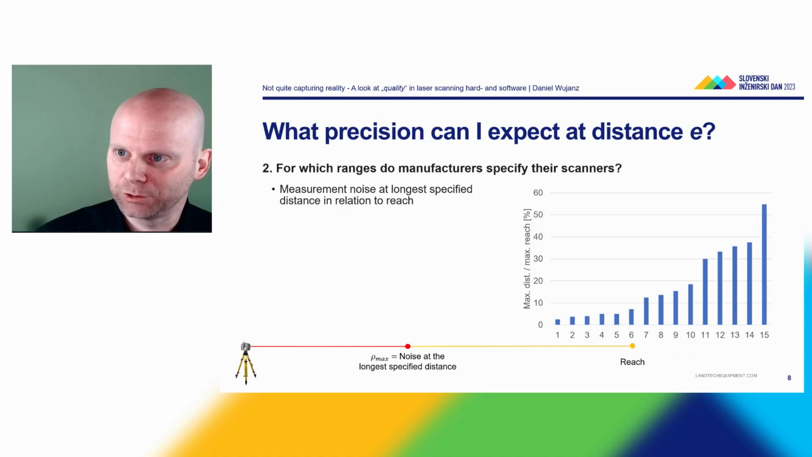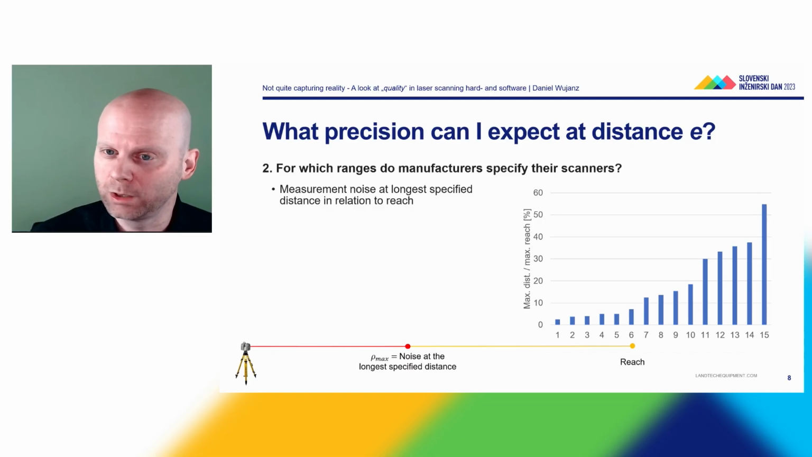And again, this is shocking from an engineering perspective. It would be as if you would purchase a car and you'd be interested in how much fuel or energy it takes at 120 kilometers per hour, but you would only find values at 20 kilometers per hour, which of course would look very nice, but are not very realistic.